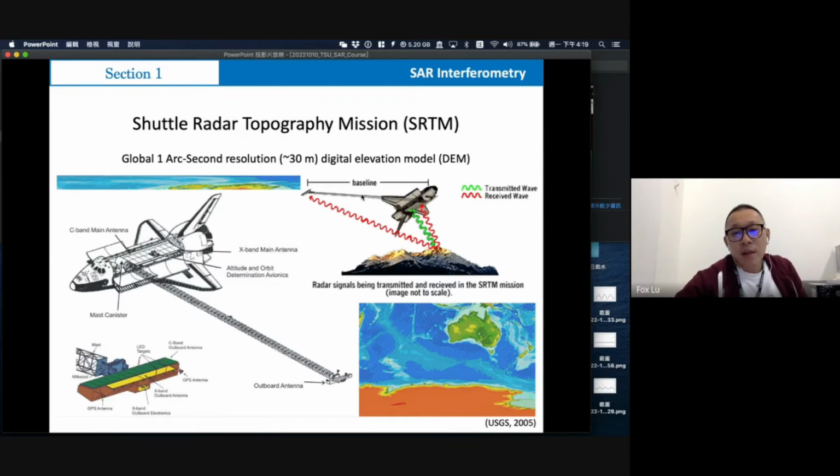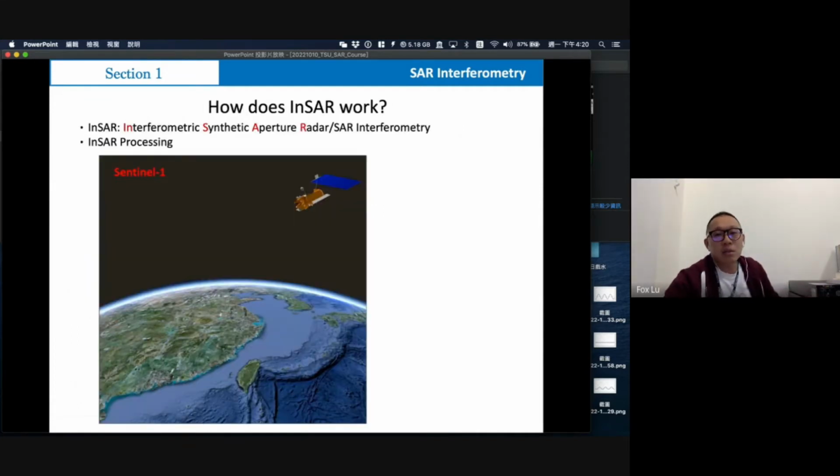It just uses a stable baseline, and they almost get the received wave in the same situation. The situation means almost the same atmospheric environment and almost the same look angles. So everything is fixed, and we can get more precise DEM results. Yeah, that is the SAR interferometry application. But we still want to know how InSAR works.